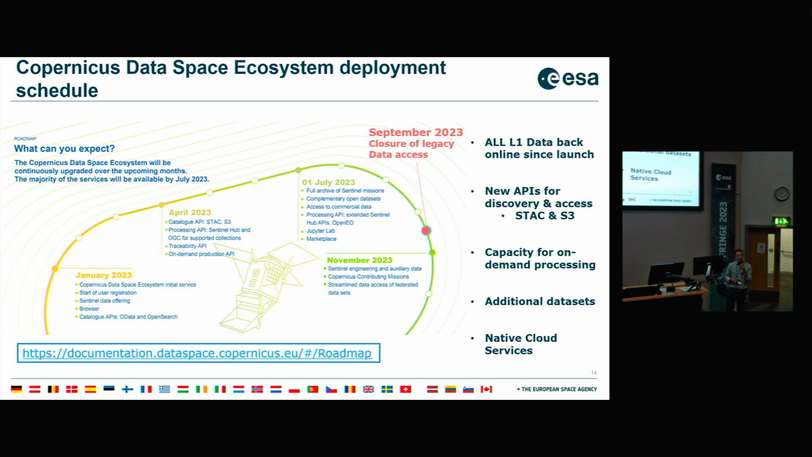In addition, we'll have new APIs to access the data. We still have the OpenSearch and the OData APIs, but those are there for legacy reasons, and they will be complemented by more advanced APIs like the STAC API, and we'll also provide direct access to the S3 bucket where the data is. We'll also offer you capacity for on-demand processing with some limited credit.